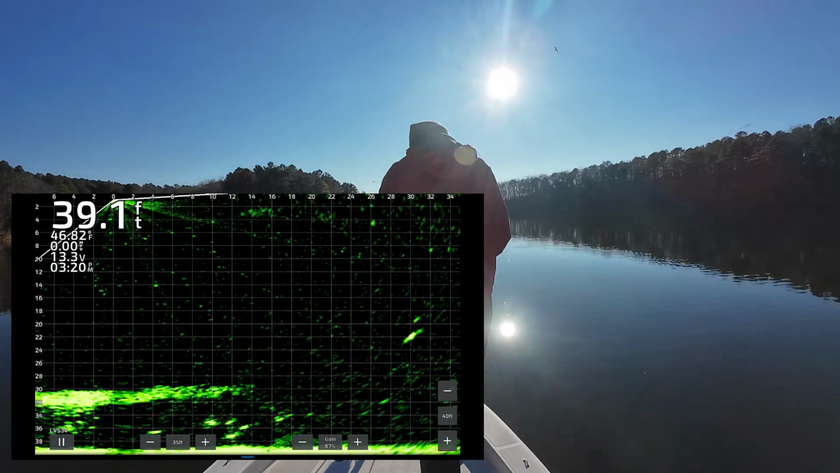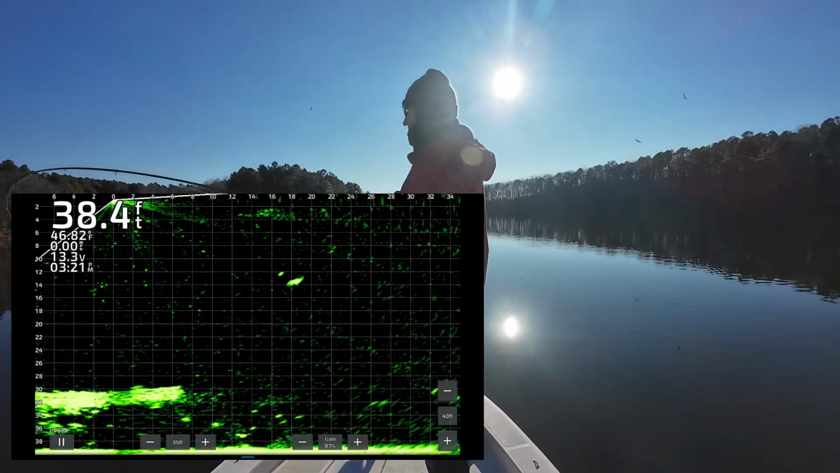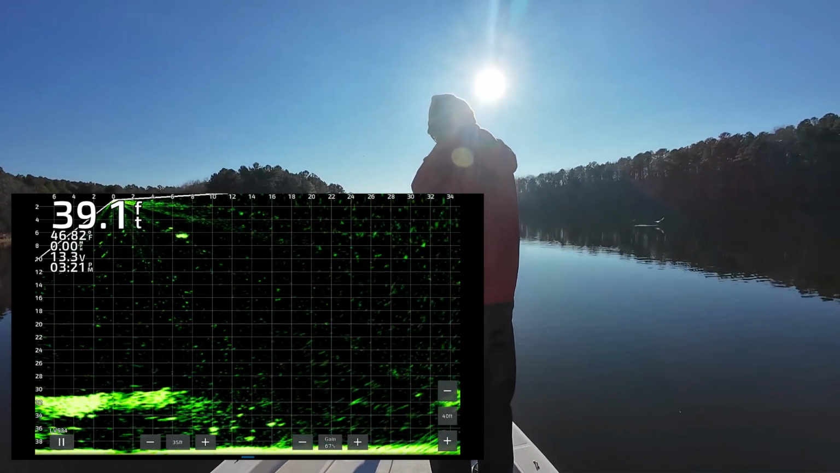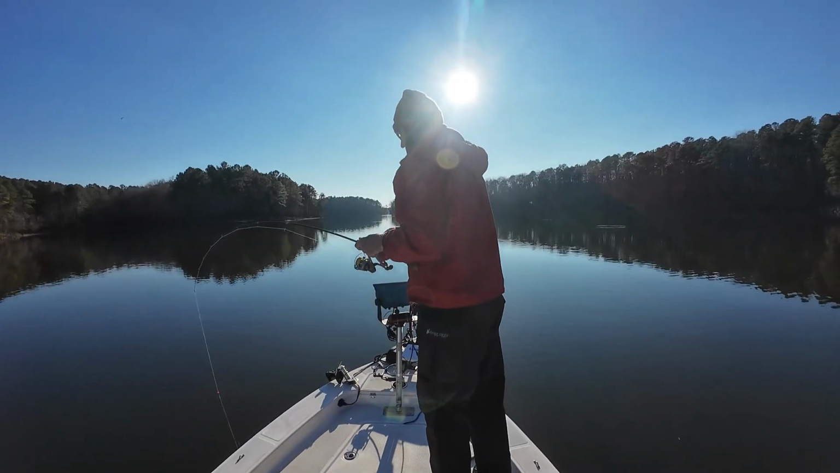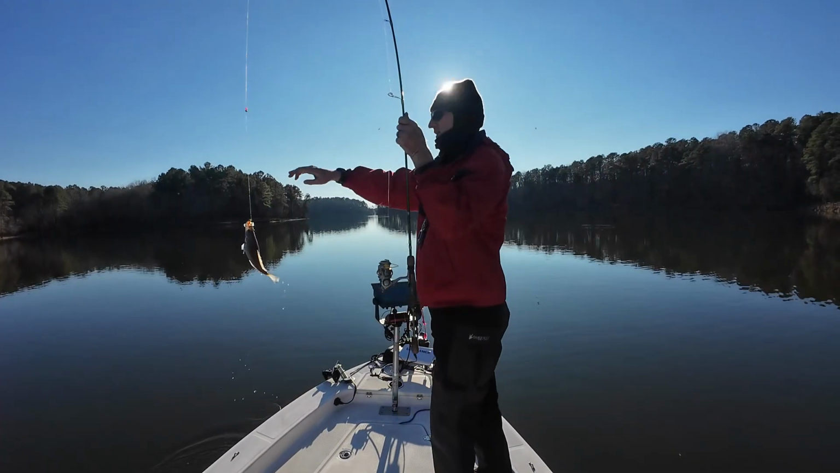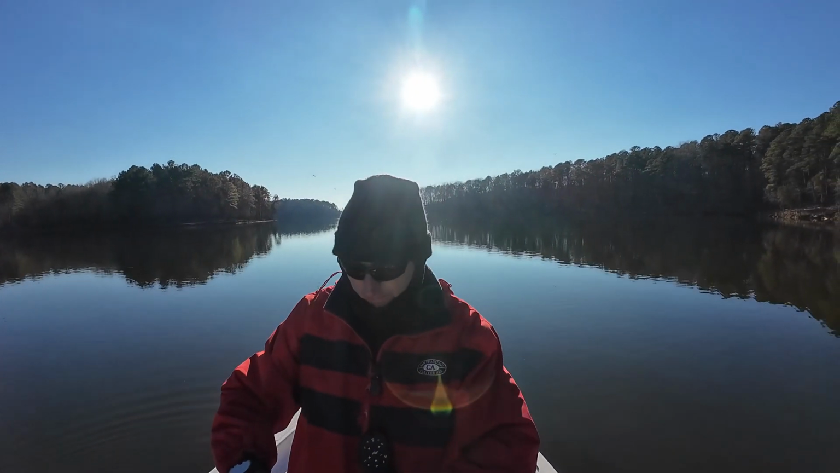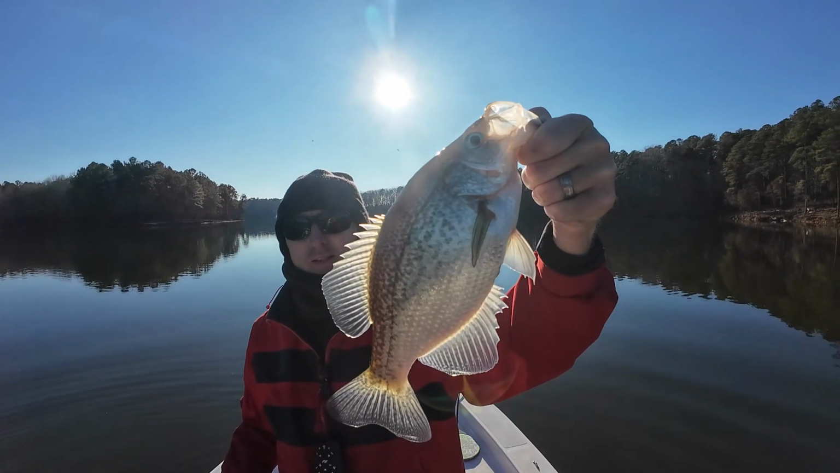I'm getting ready to come right by him. He sees it, got him. Come here, you. There's a good keeper crappie. There's a good keeper crappie.